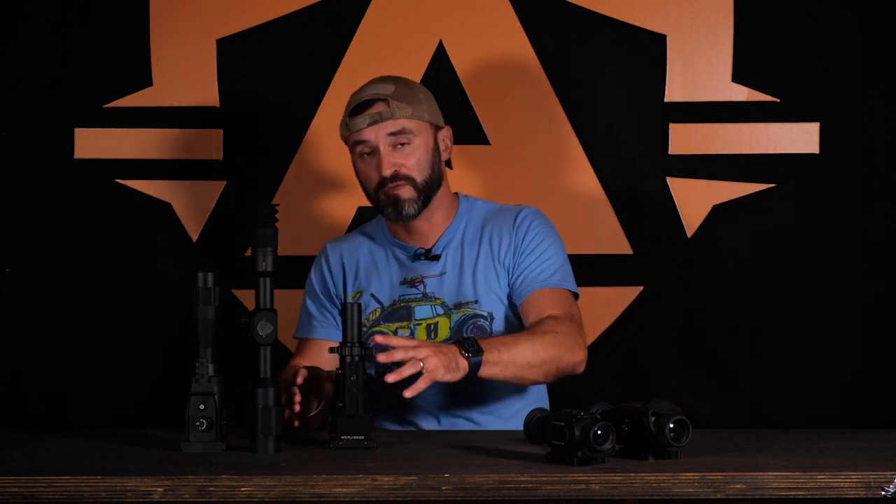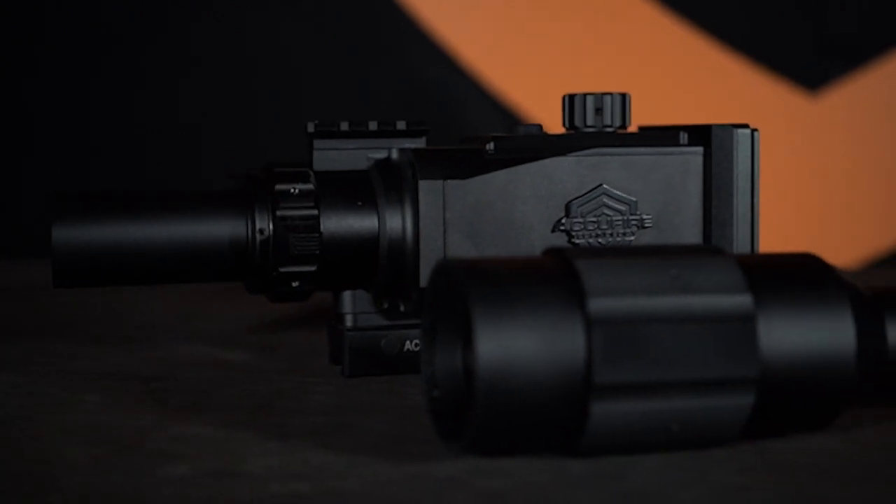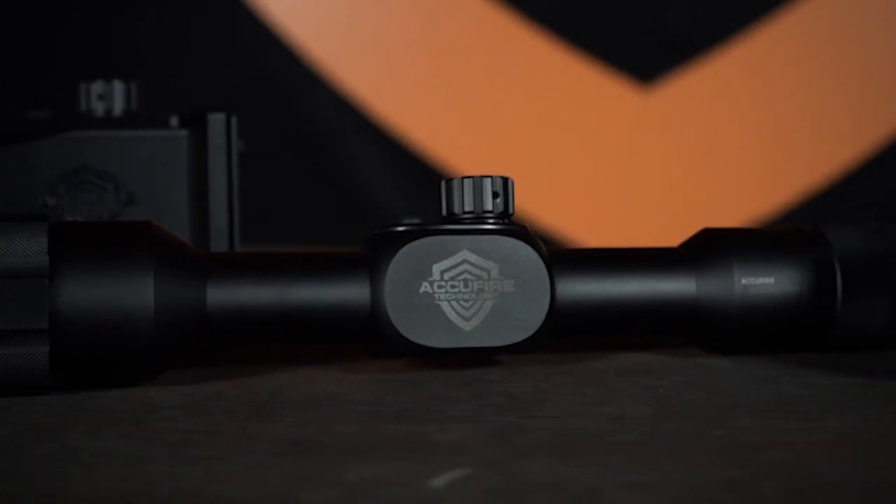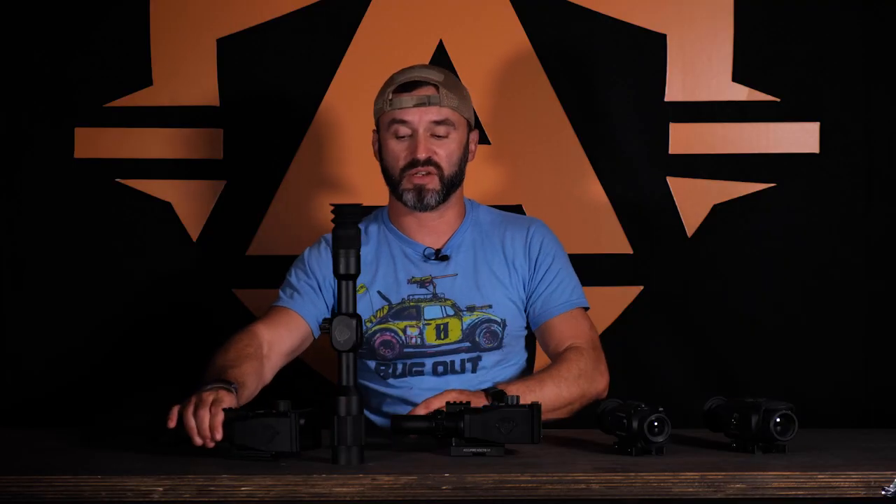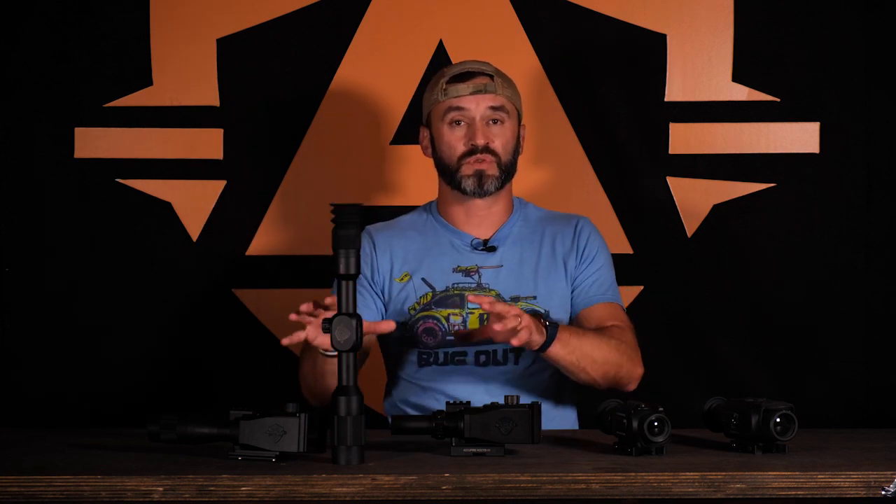Now, infrared night vision, the difference over here: the V1, the one that brought us to the dance, the TR1, our traditional looking night vision that we just came out with, and then the Omnis, which has been the Bob Ross, the happy little game changer, the spotting scope that can see to your soul. It's way out there. Well, the difference between this and this is that this uses infrared light.